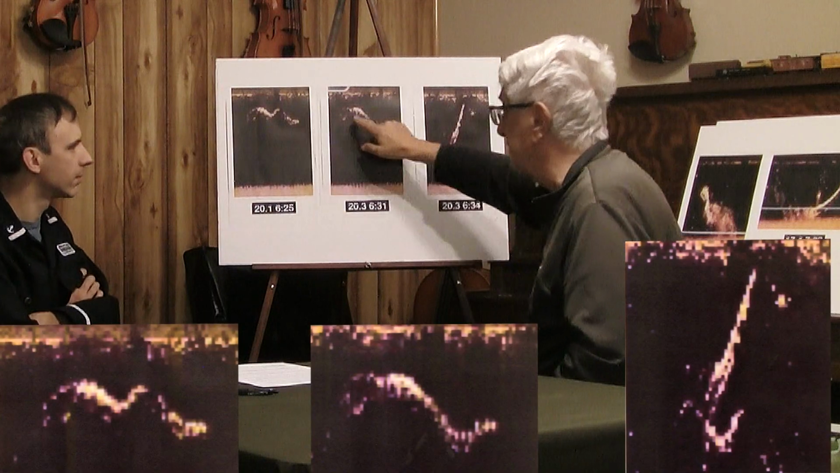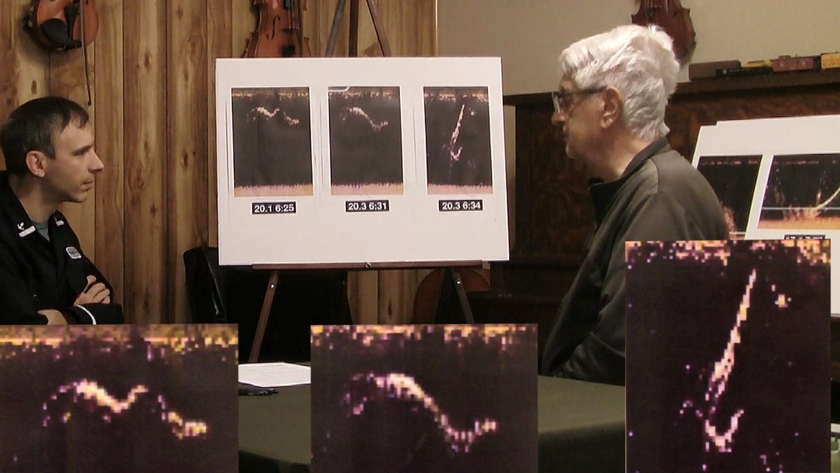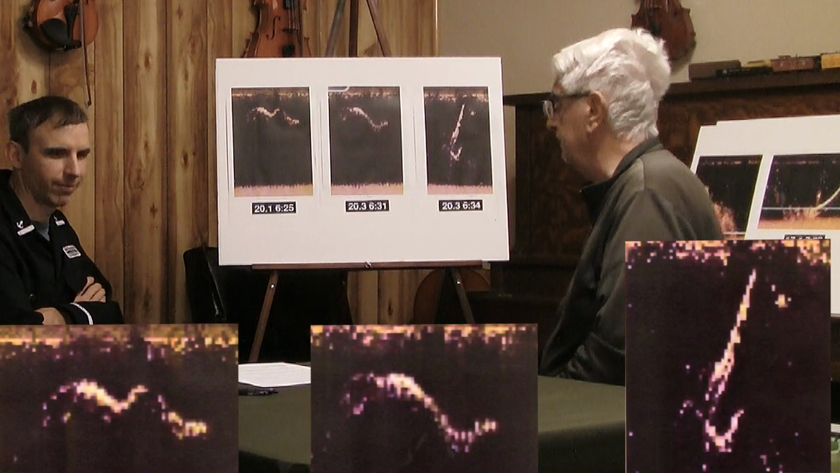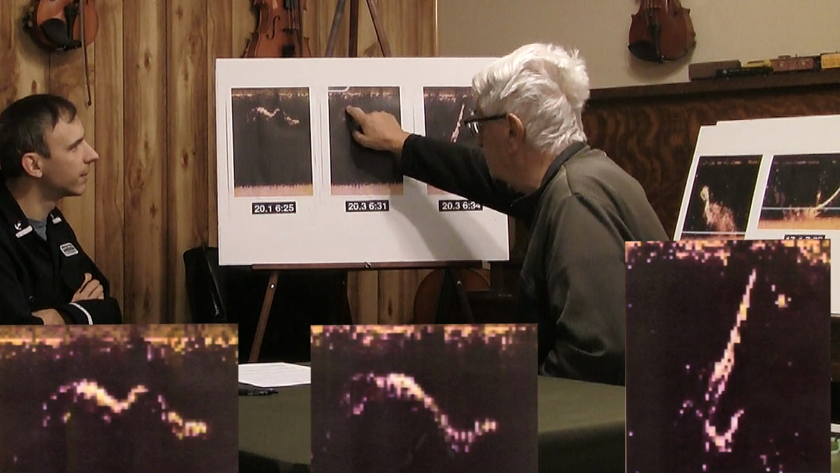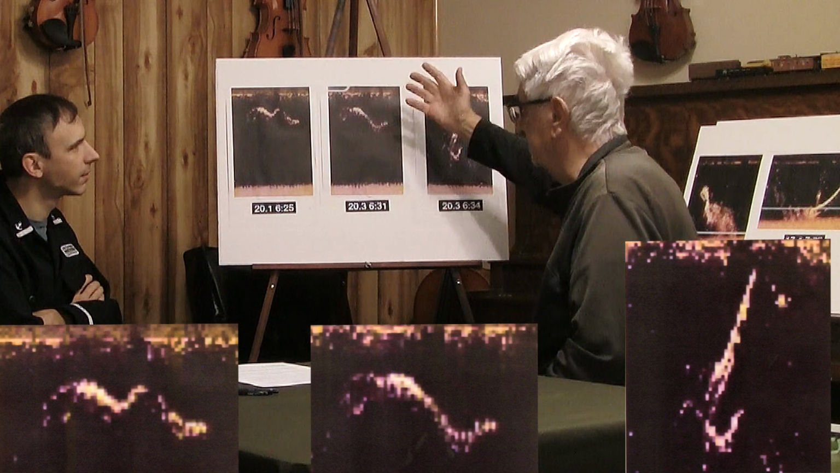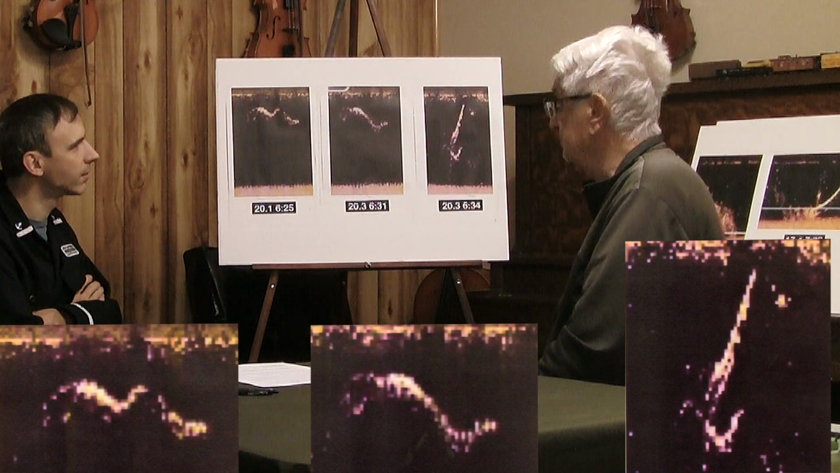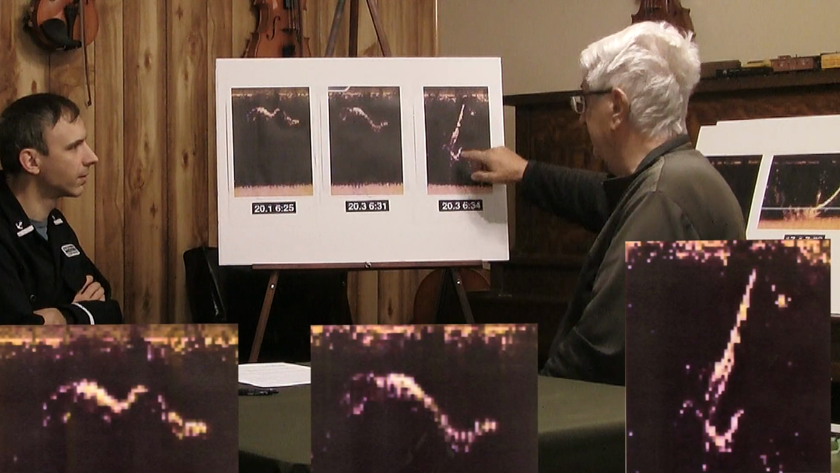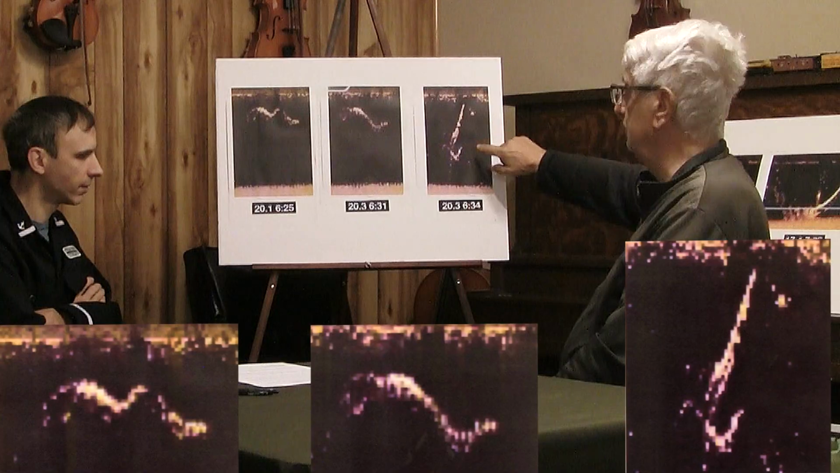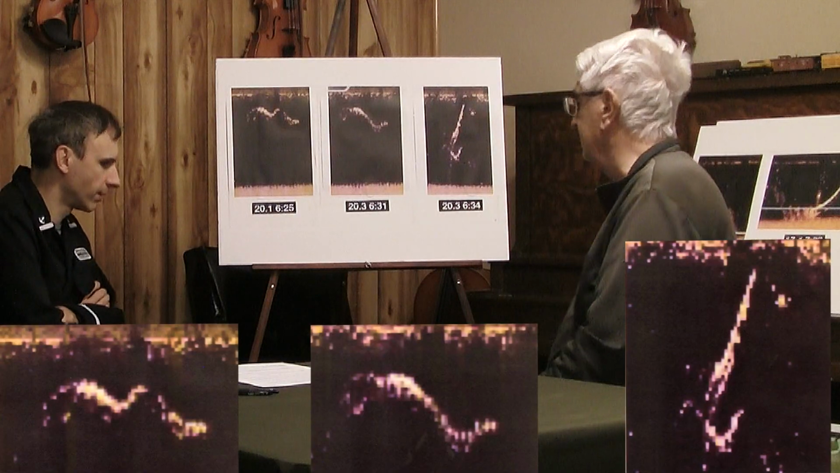You can see it's changed shape, so it's not a submerged log or piece of seaweed or something like that. Also, you can see what I think is the tail, and the body has definitely changed shape. And then if you'll remember this particular look, I have no idea what it is. I don't know why it looks like that.